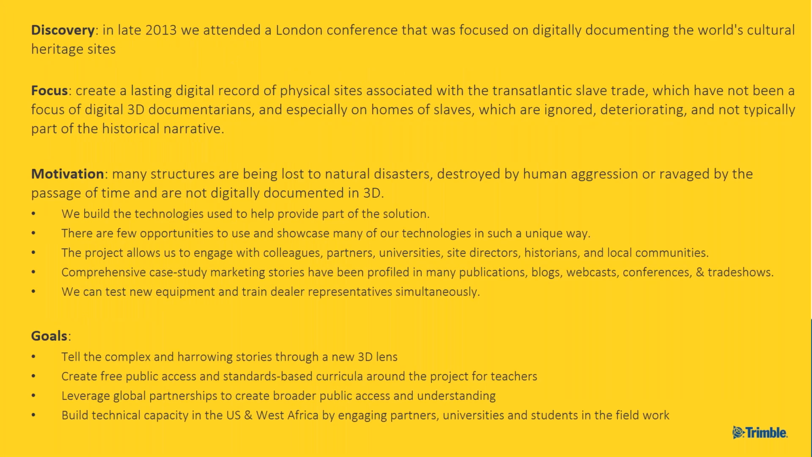So a little bit about how we got involved in this and what our focus and goals were. We attended a conference in late 2013 in London that was focused on documenting world cultural heritage sites, and particularly through 3D laser scanning, 3D data being collected.